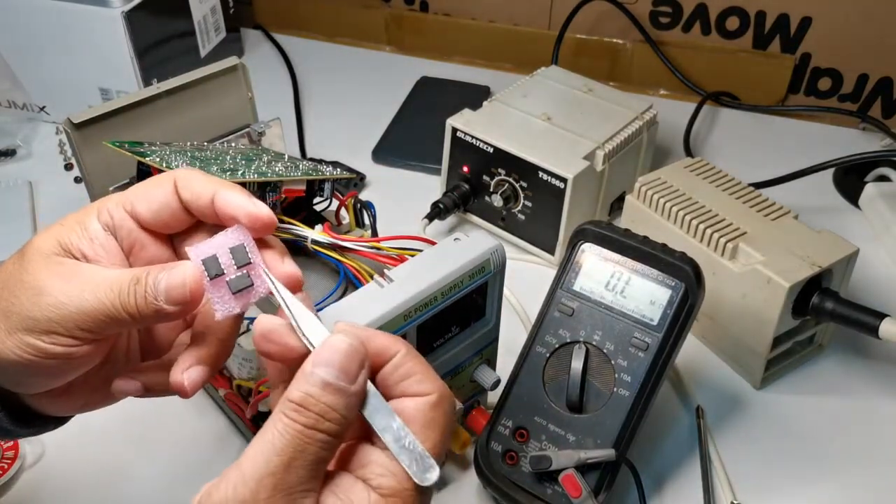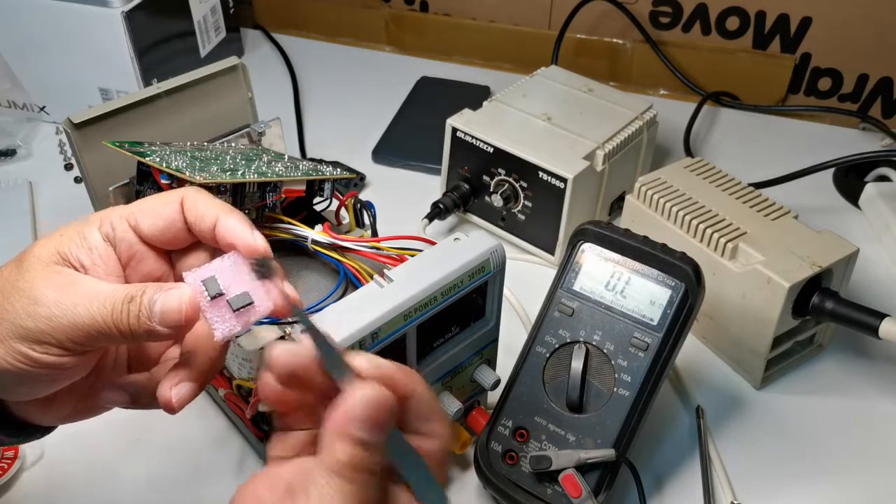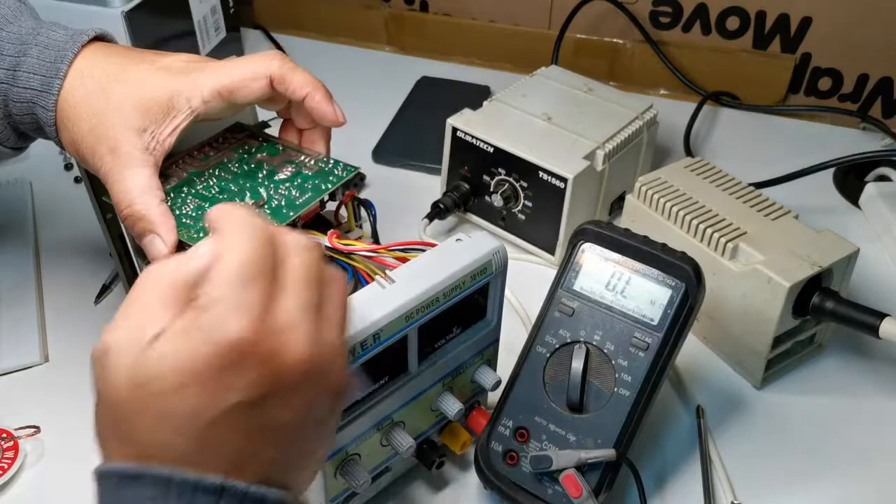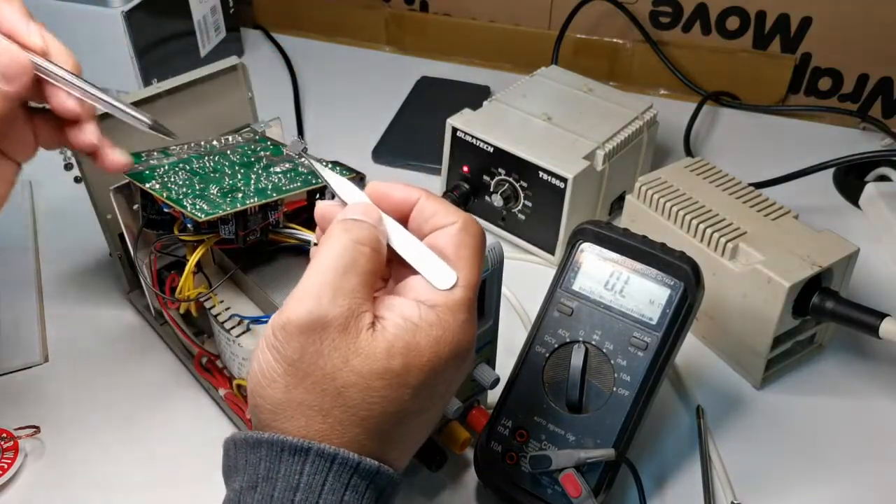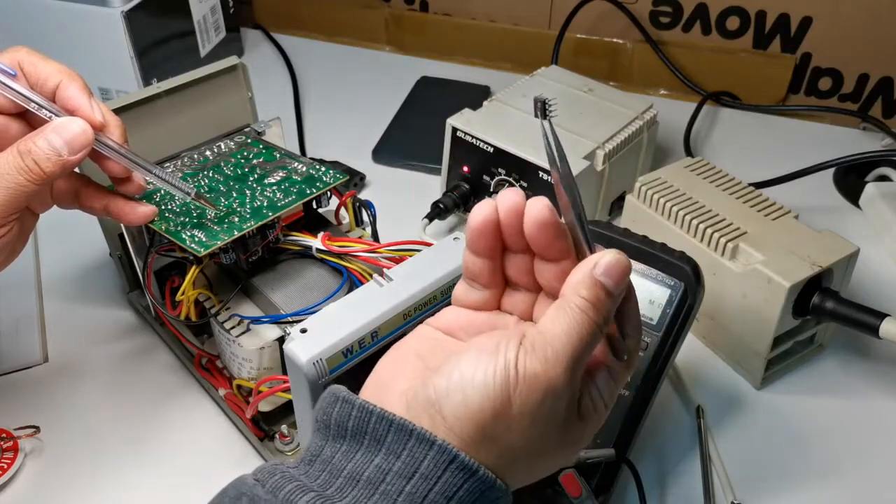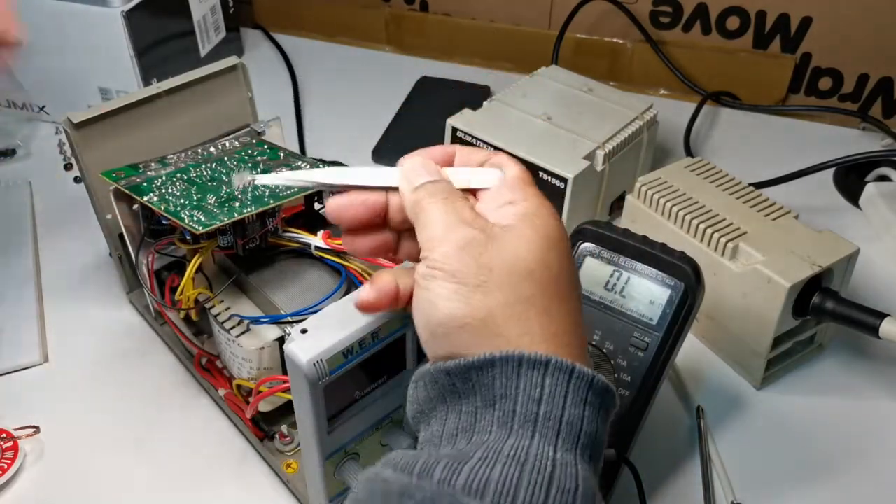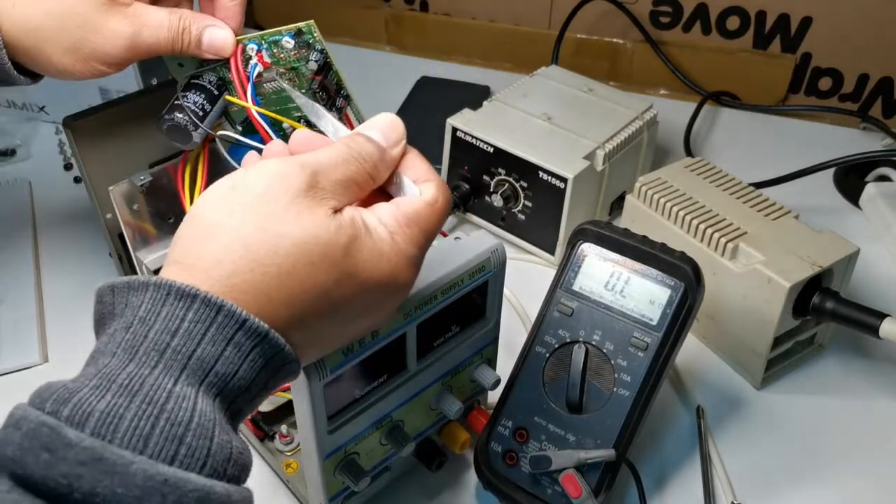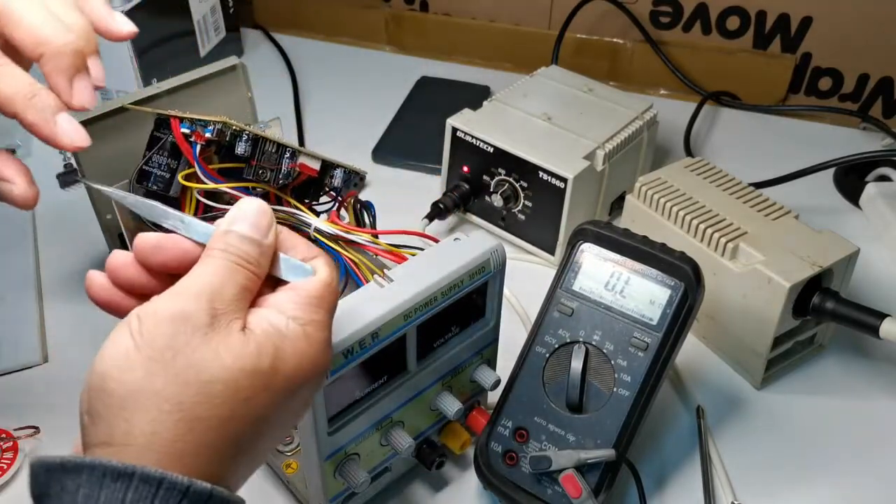So this one is pin 8. So we need to position it underneath. Pin 8 is this. Well, anyway, there's also a marking.